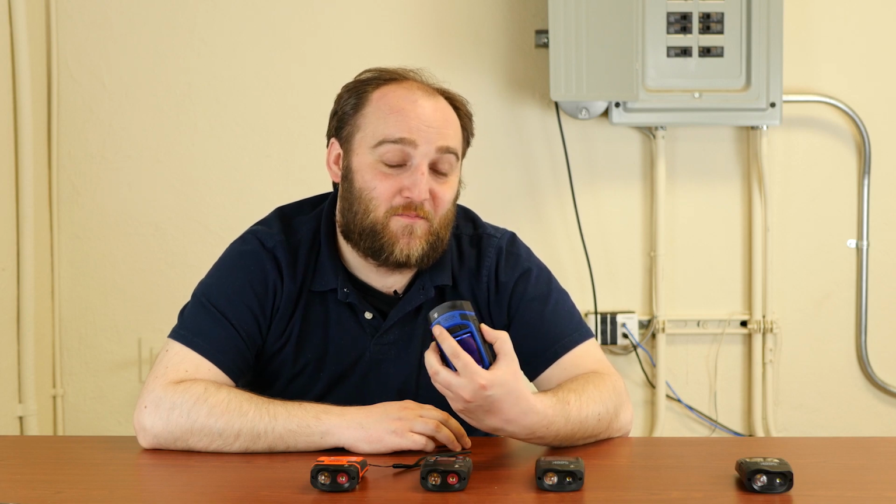Whenever you're looking at a Seek Thermal Reveal, the FF in the top left corner means that it's a fast frame camera, and you can't take it out of the country unless you want the FBI knocking on your door.